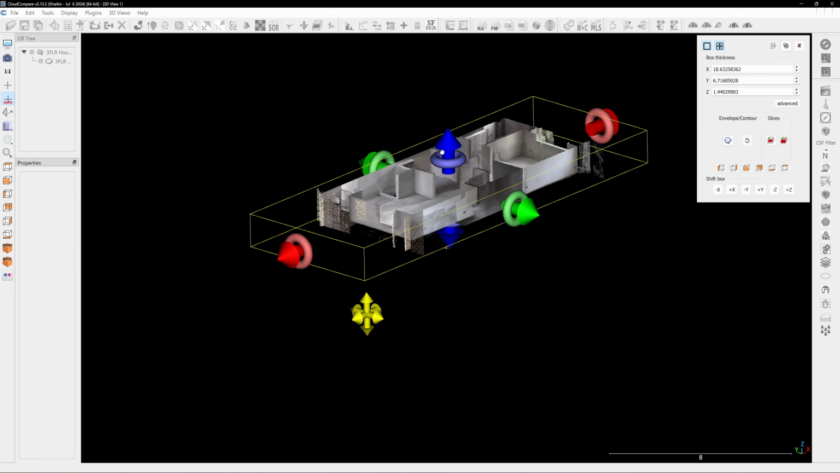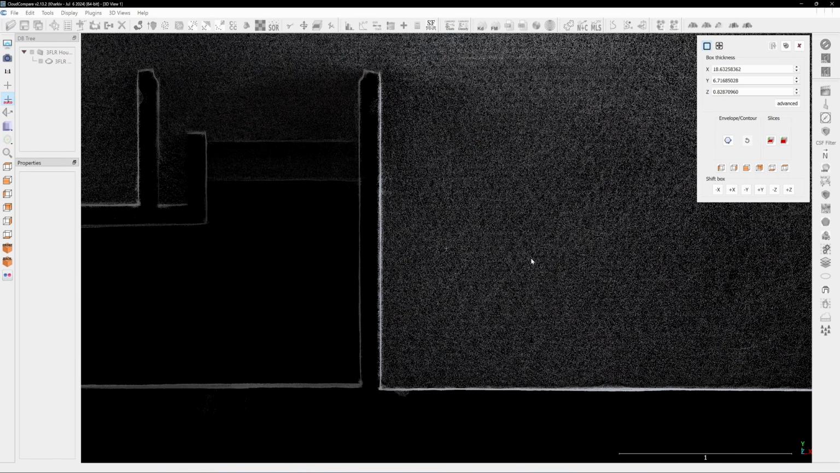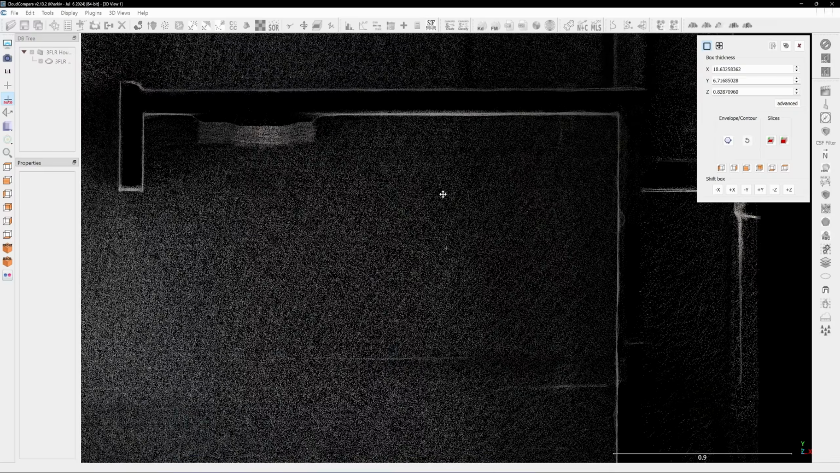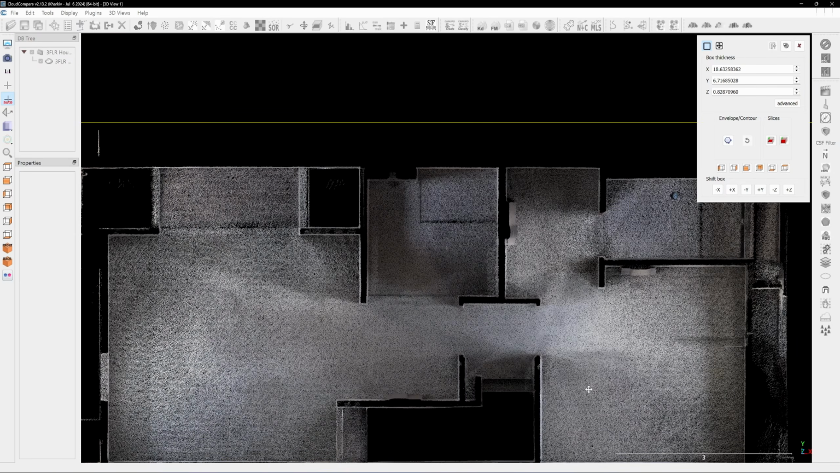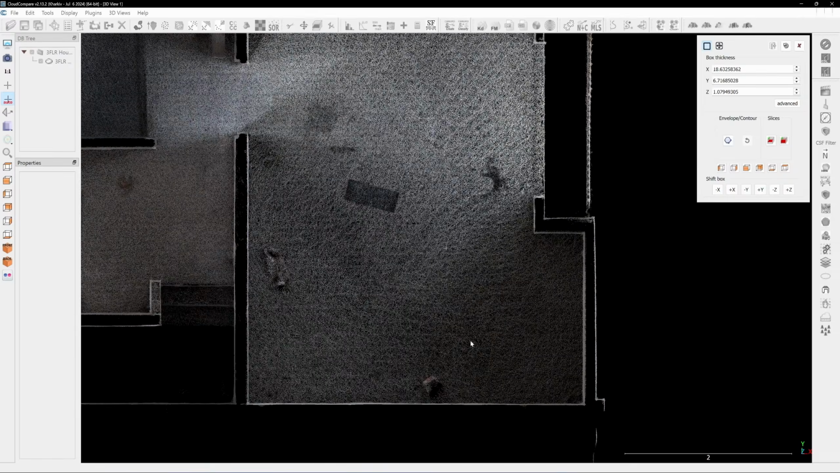Looking at the wall cross sections, I can see that some wall lines are not straight and others are not parallel, indicating rotational drift failure has occurred. And the point cloud wall thickness is inconsistent.